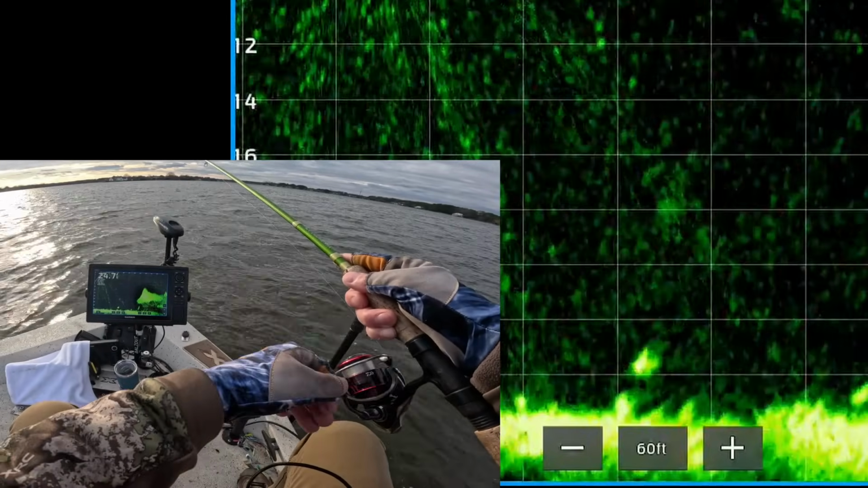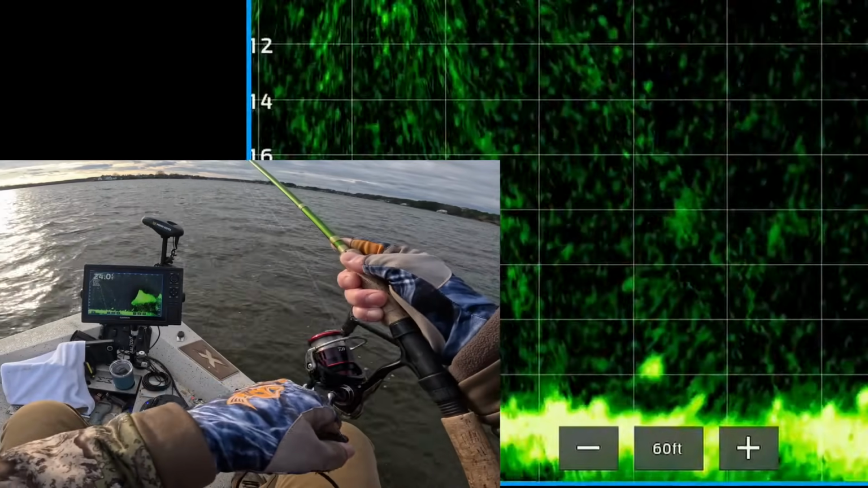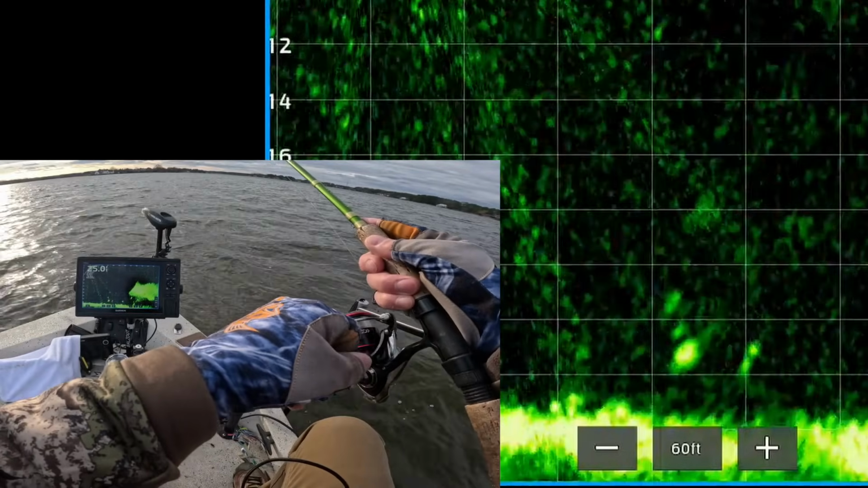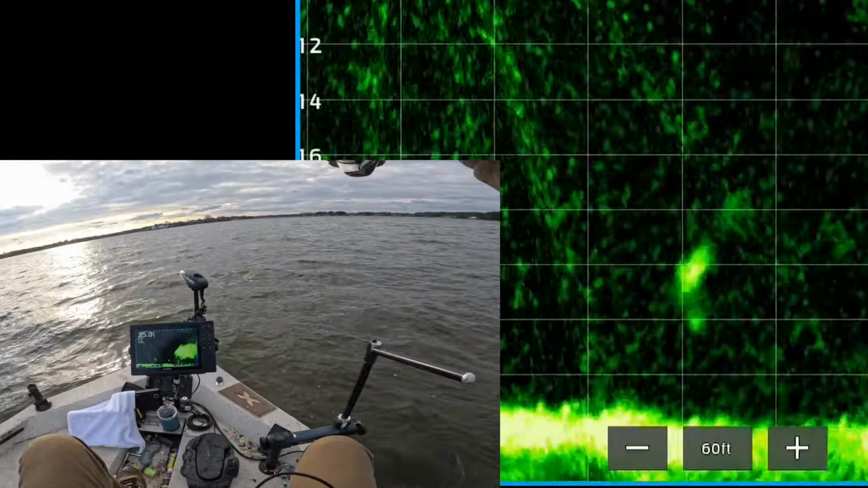Now I'm about to drop it down on top of the fish. Hopefully he'll eat it. If I can get it lined up. There it is. Oh, he turned. It's on. There's one.